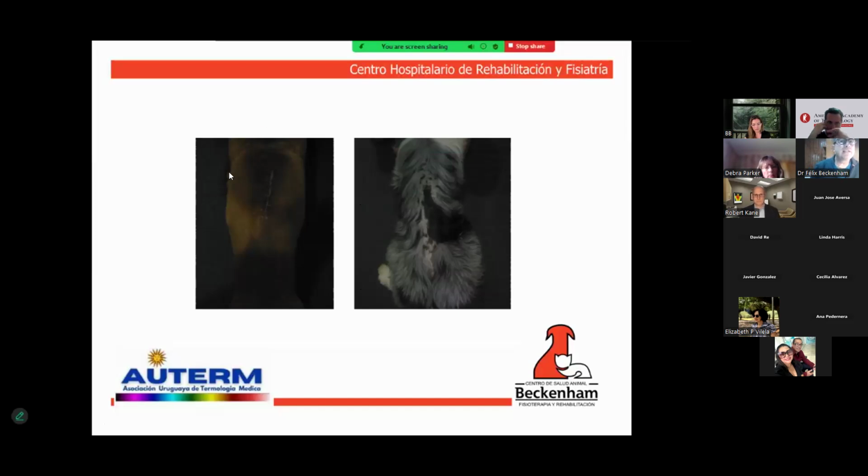These deltas were high, so an X-ray of that segment and tendon ultrasounds were ordered. The result was that he presented chronic tendon calcification. The owner is now in love with thermography, really.